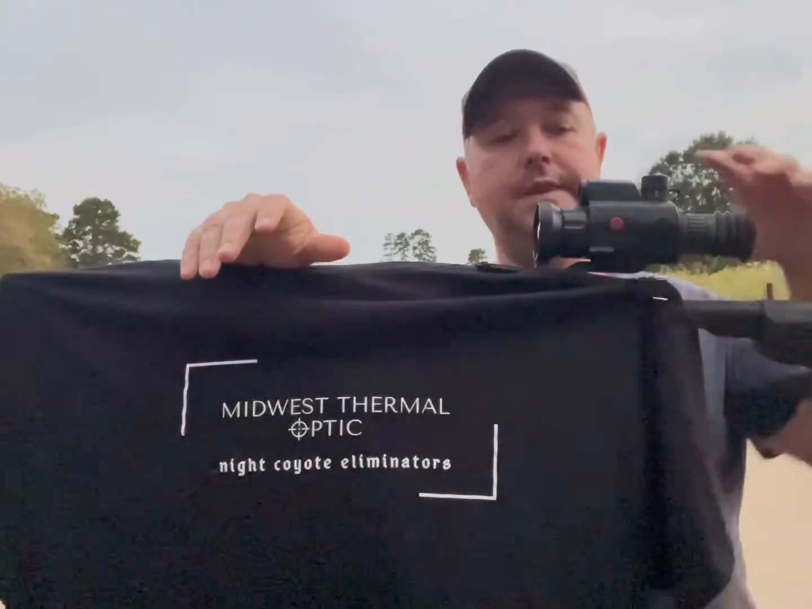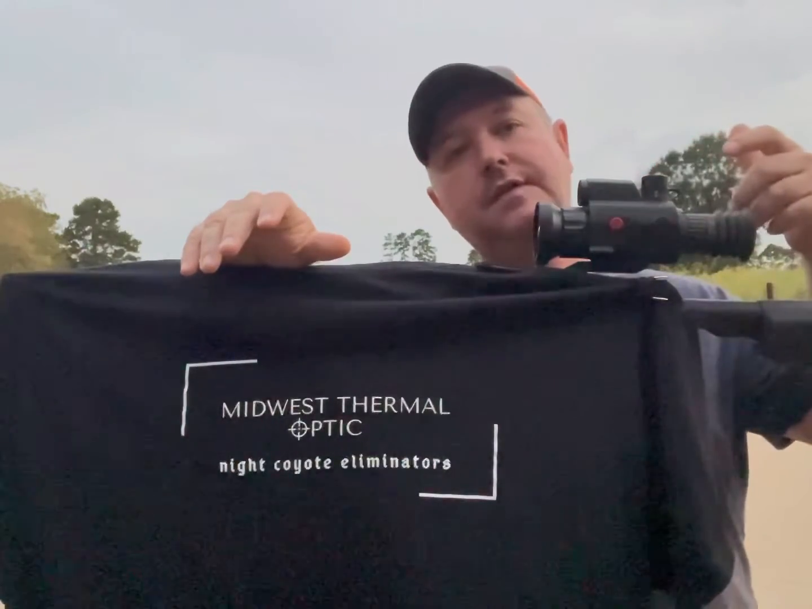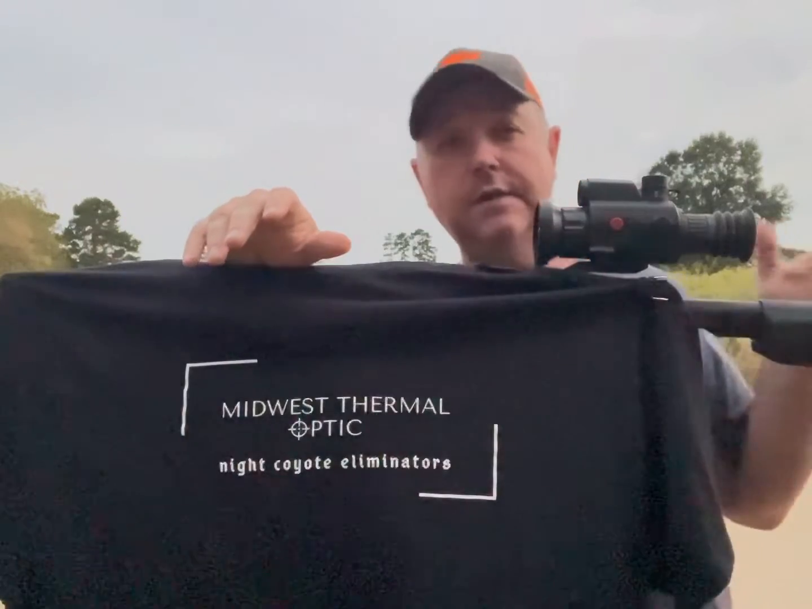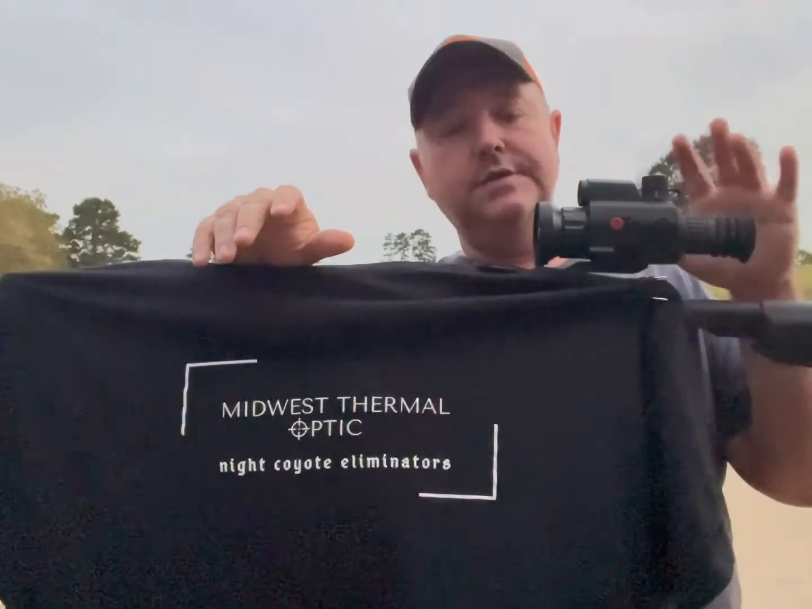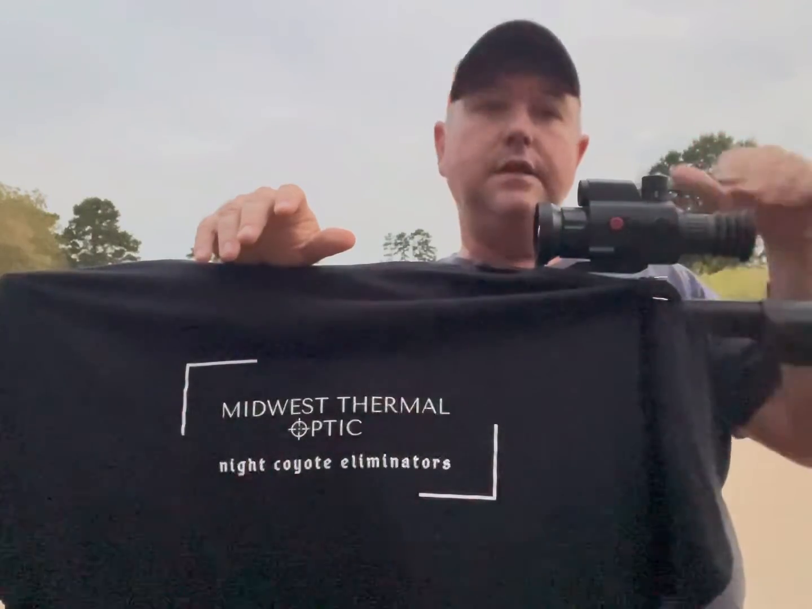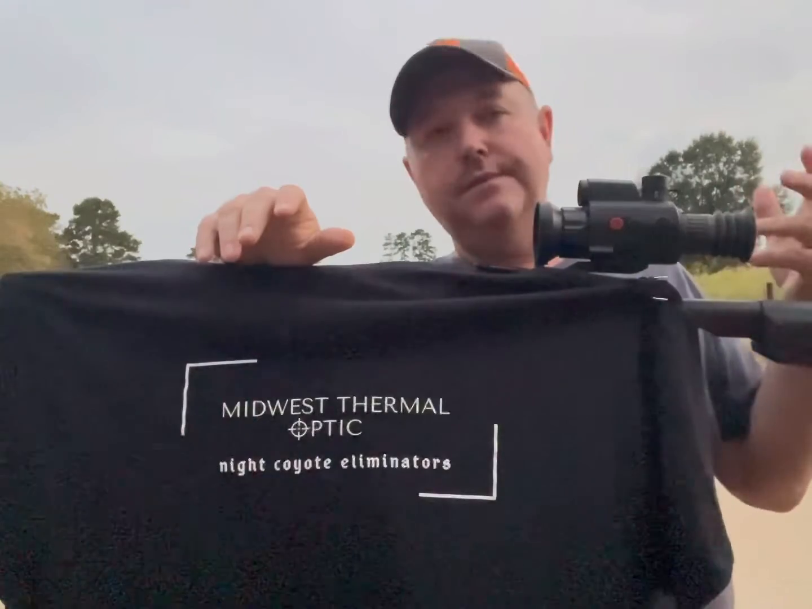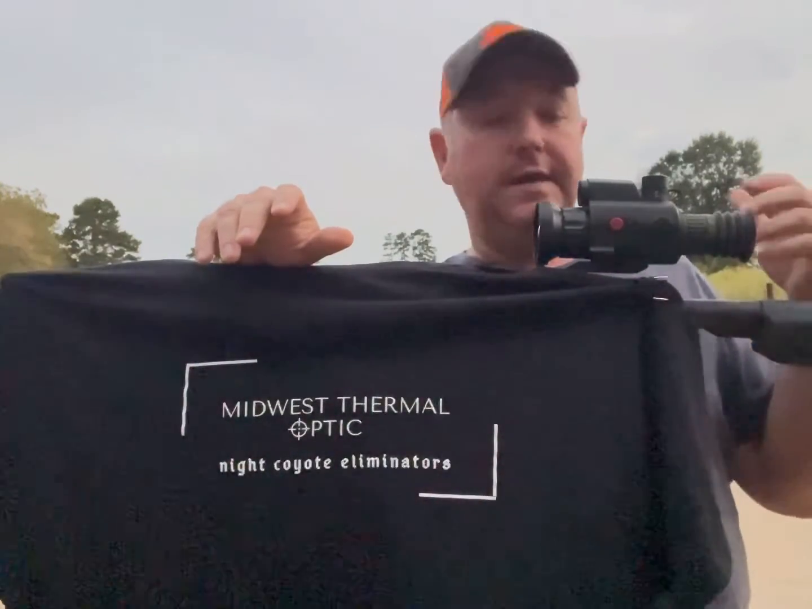So that's where the 640 unit really shines, because you can zoom up to a 5 power and be close enough to a 384 core to call it a 384 core, because the image on this thing is just great. And then you can zoom back down to your 2.5 when you want to take your close shots, or if you can shoot 300 yards at 2.5 power, more power to you. I can't, I got bad eyes.